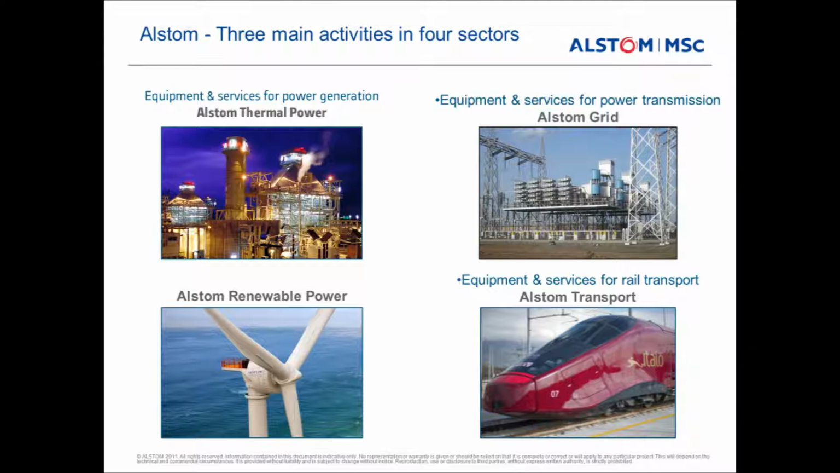And finally, Alstom Transport. Adrian, you've always heard my frustrations. Why don't the new trains in Melbourne look like that nice red machine? That'd be nice, wouldn't it? Rather than those plain-looking silver ones. But they're very nice Alstom trains here in Melbourne, I should say.